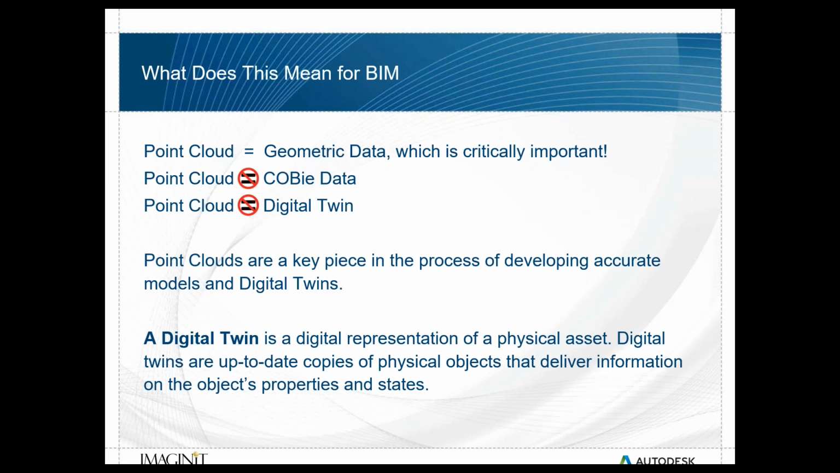And BIM gets to be a little bit interesting, because, all due love and respect to everything Jay talked about and him as a person and point clouds, and I'm totally bought off on that, but a point cloud isn't COBie data, isn't building parameters. It isn't in and of itself a digital twin.